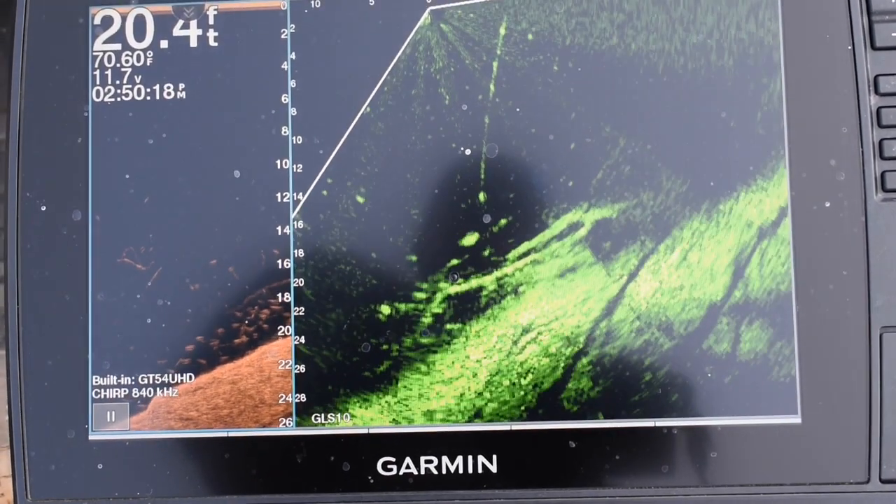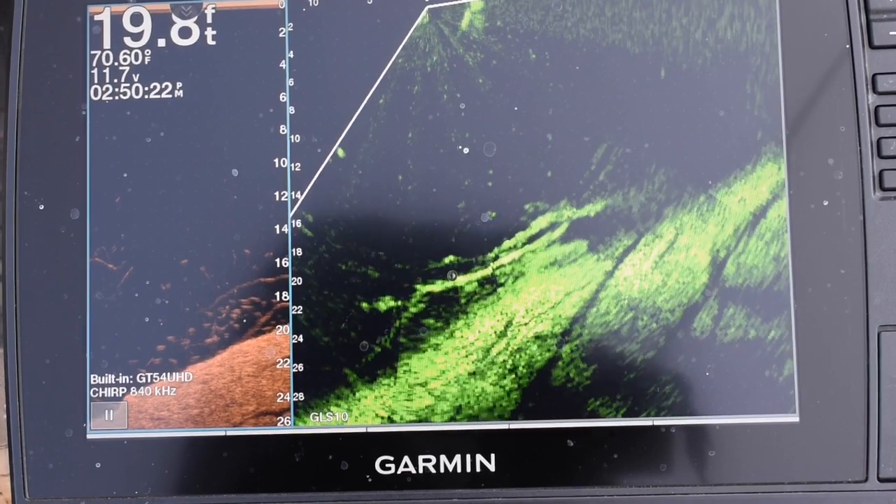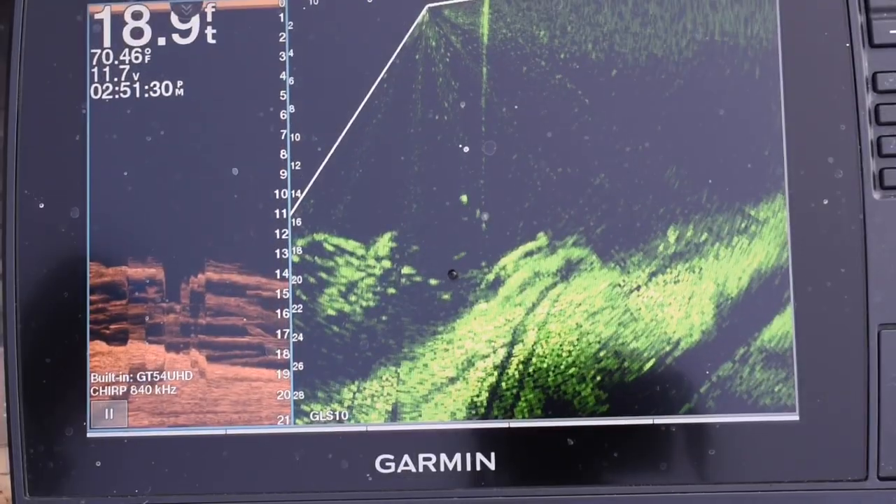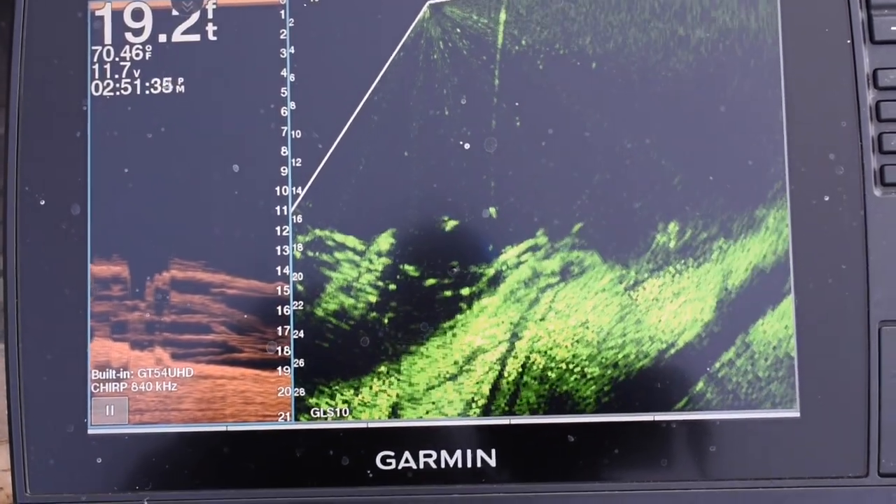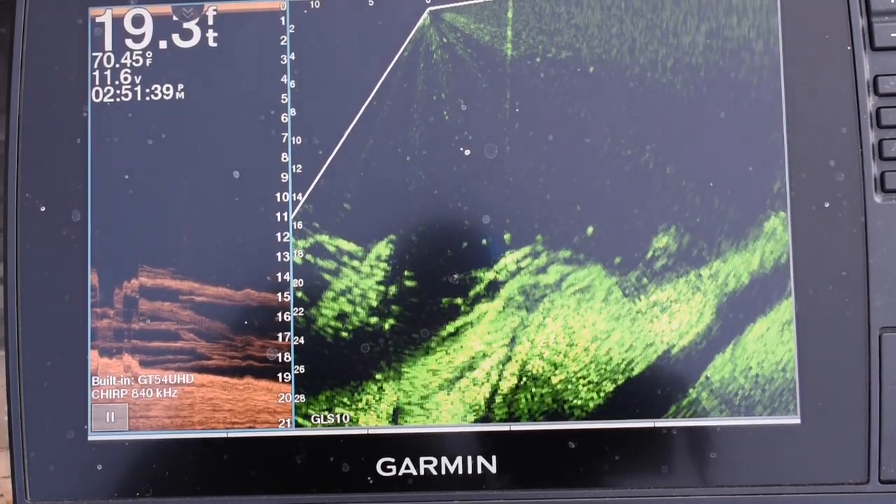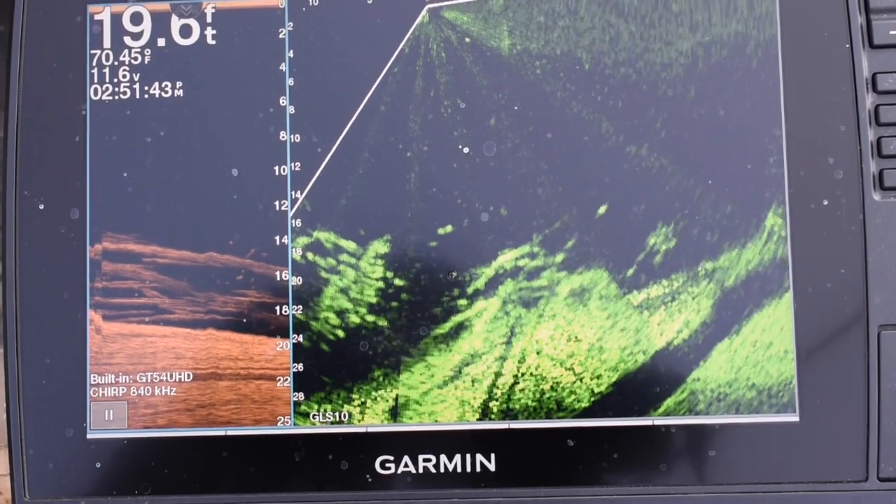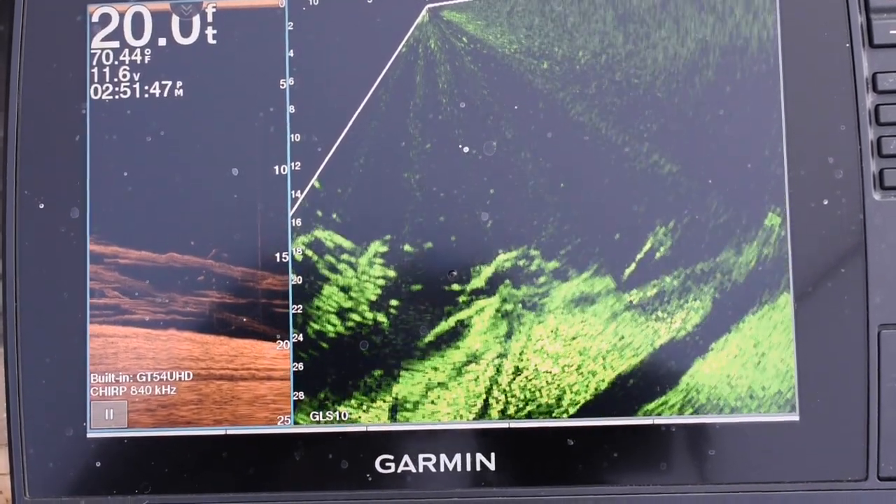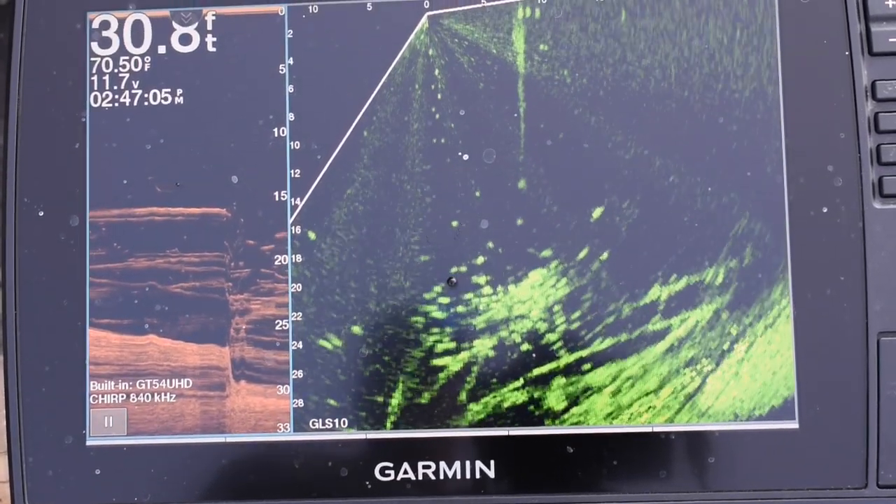On today's video, here we are catching a fish there. On today's video, I've done two things. One, I showed the ClearView imaging with the Livescope imaging off to the right, and this I wouldn't recommend doing for fishing purposes, because whenever I'm fishing, I like to have my Livescope covering the entire screen. But what I did here was I wanted to show you just a comparison between the two.